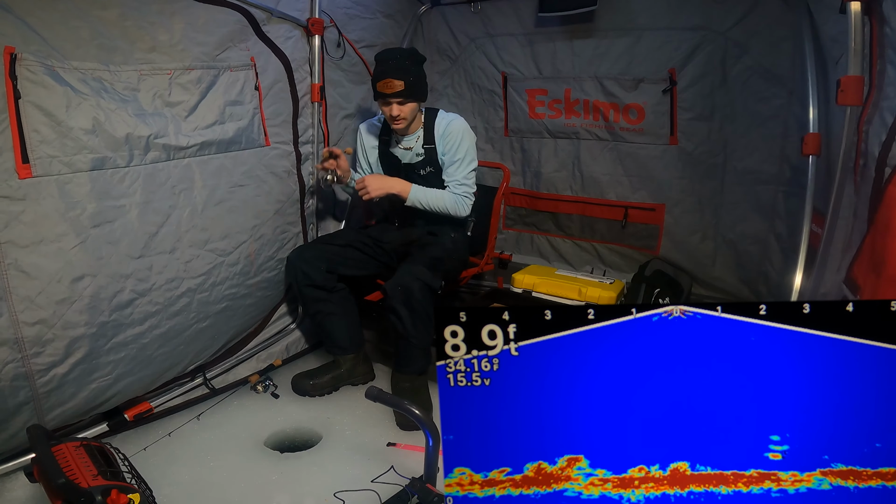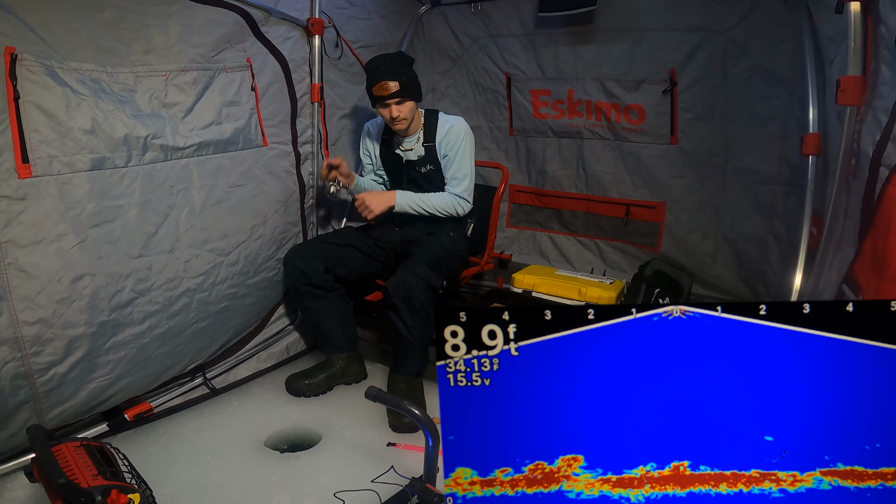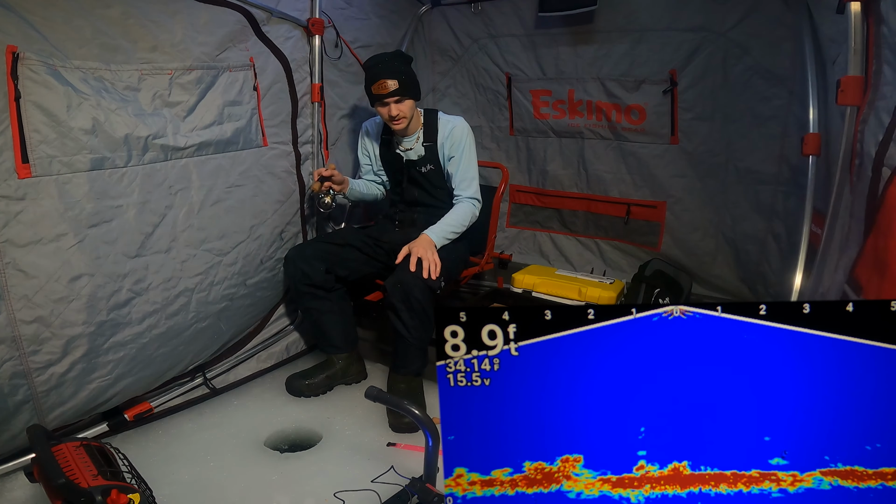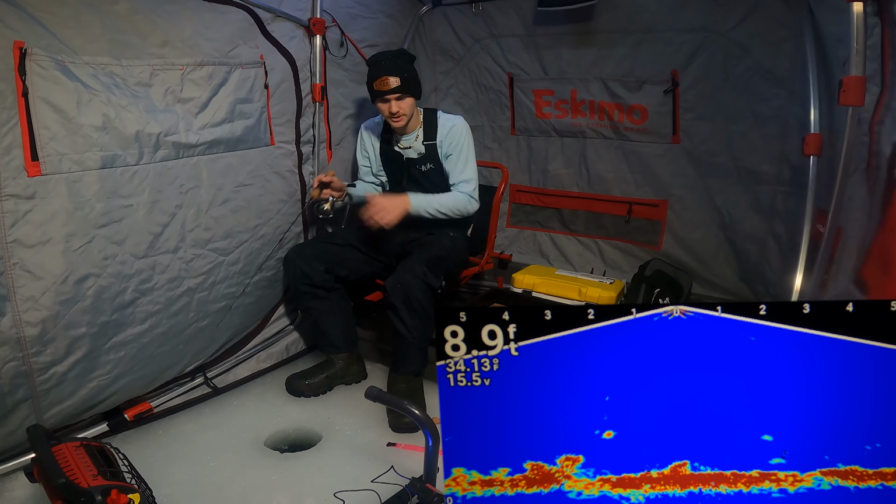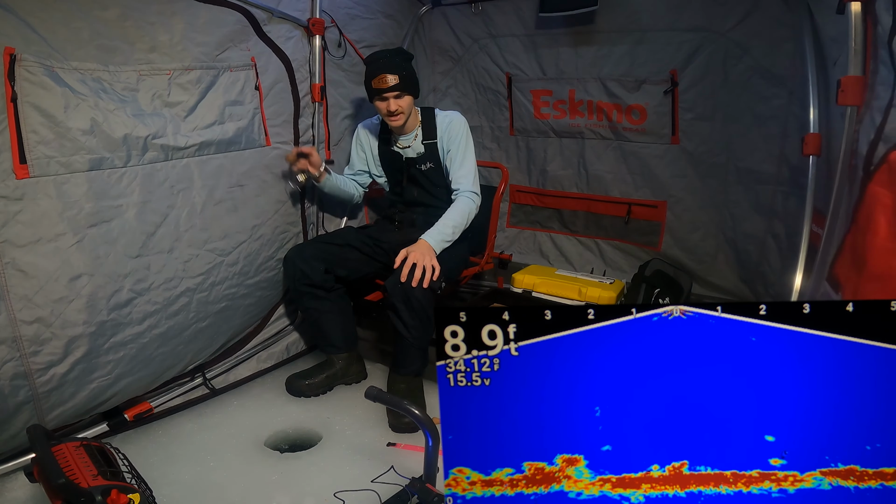I'm going to throw down my spoon. I think that's my best bet here. Drop that spoon on bottom, hit bottom really quickly. Bounce it on bottom just a little bit, stir it up, start twitching. See if there's anything that is going to want to smack this spoon.